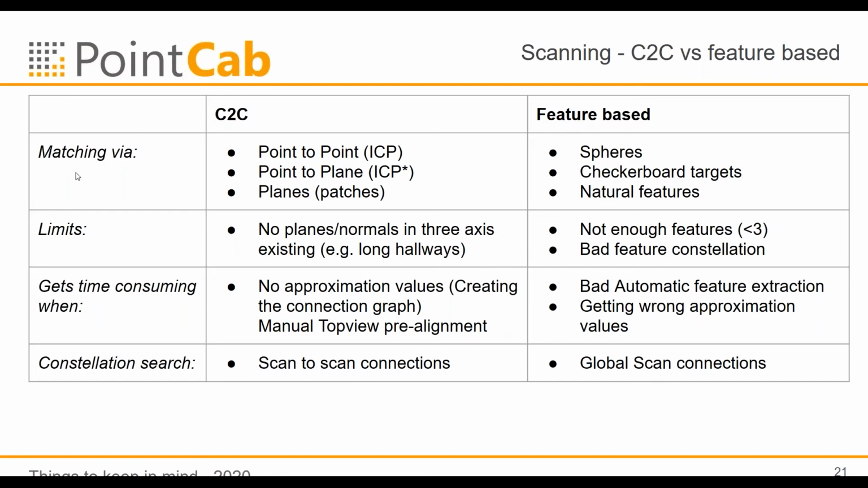How is the matching done? By cloud to cloud, you use either point to point or point to plane, or planes itself, so you have just planes which are detected in the scan. But with feature-based, you have to bring your own spheres or checkerboard targets, or you have to click your own natural features, which should be just an emergency if you are using that. Normally you just use spheres or checkerboard targets.